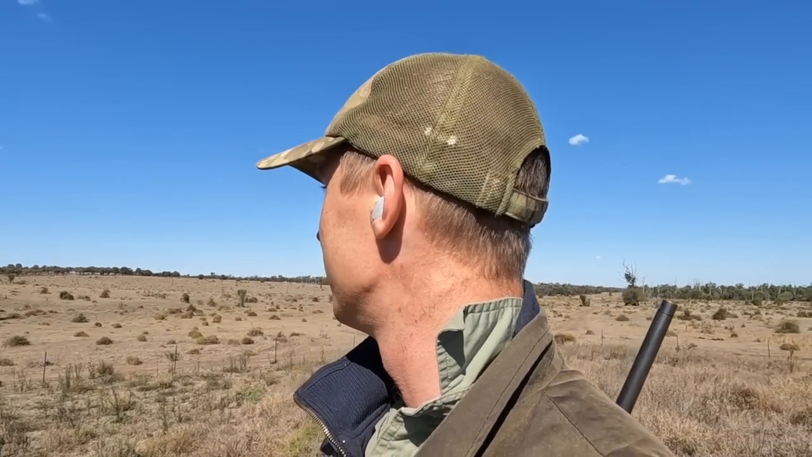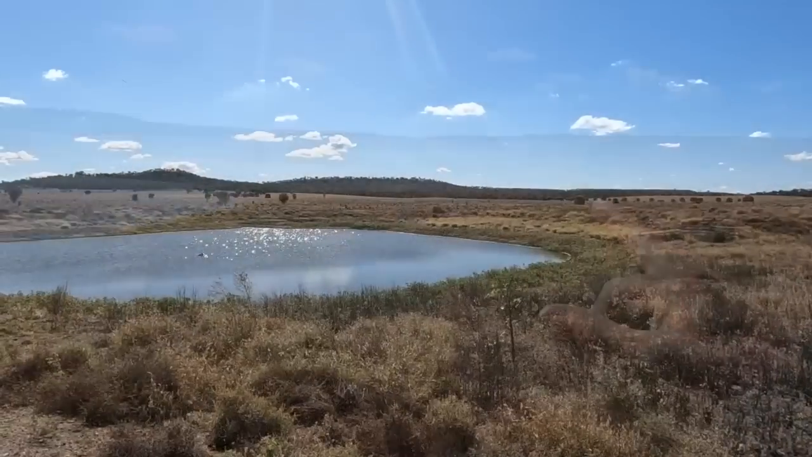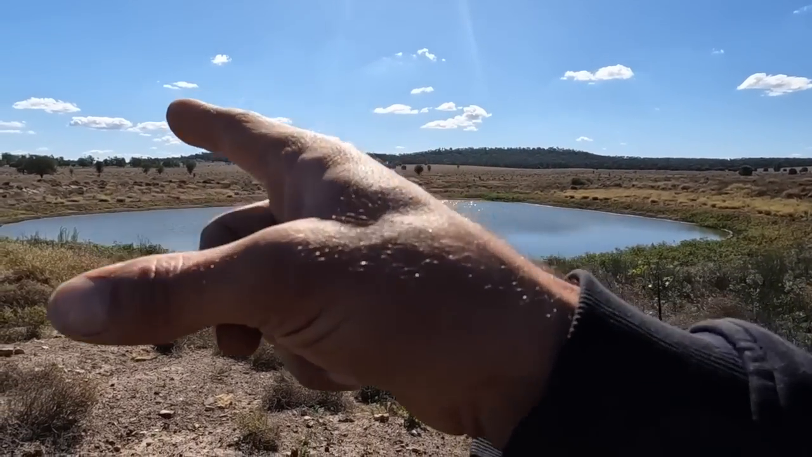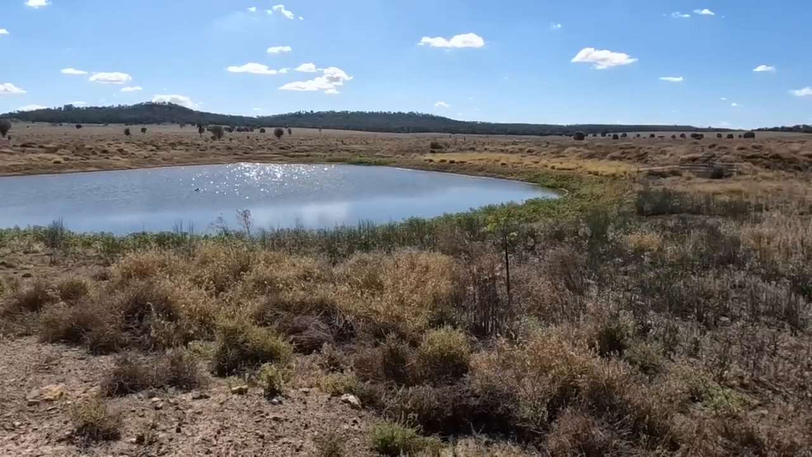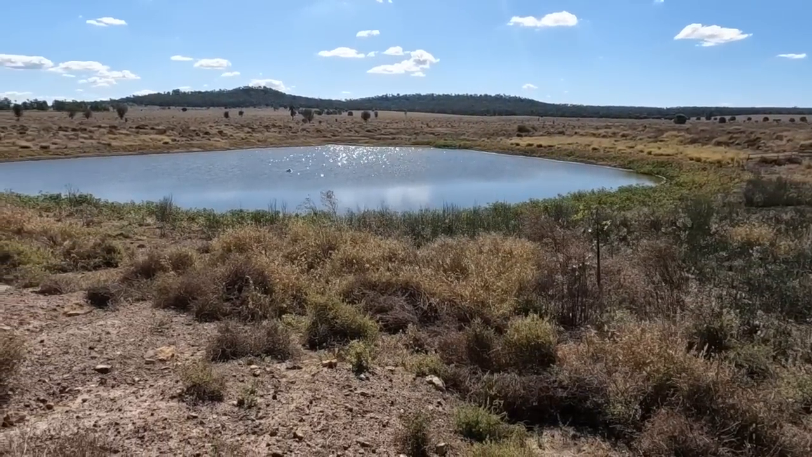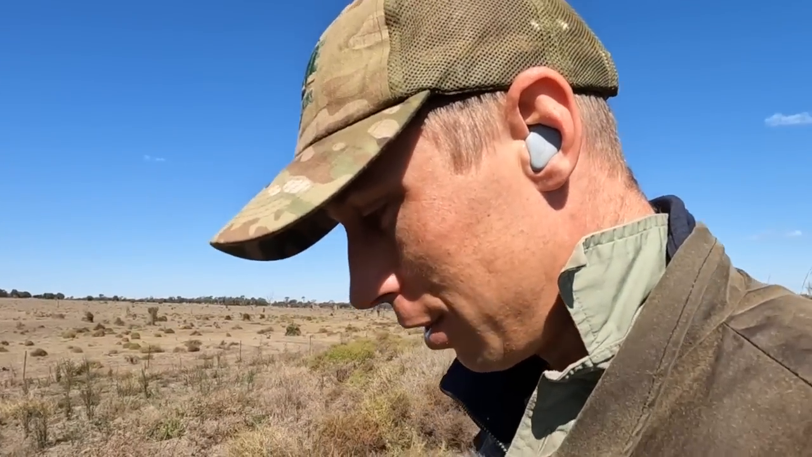Typical, they've eluded me again, but I don't think there's been anything here, so it might be worth coming down here this evening again. They've pretty much cleaned that dead heifer up, but there's been a lot of sign around the dam here. They've been milling around, camping in the grass, so they've been doing a lot of mucking around here. So anyway, stay persistent, eventually it'll pay off, and I'll get myself a few more pigs, hopefully.